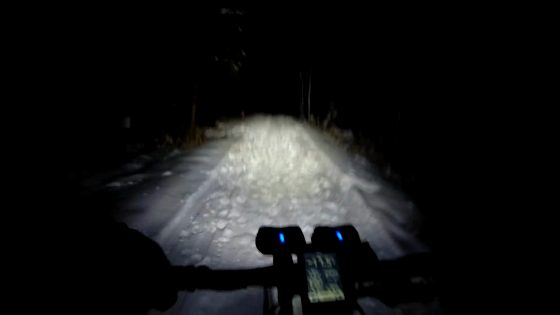Fat bikers have a parasitic relationship with walkers and hikers. We need them, they don't need us. We need lots of them to come walk in here and pack it all down, because eventually walkers and hikers make the best possible trail. It comes totally hard packed.